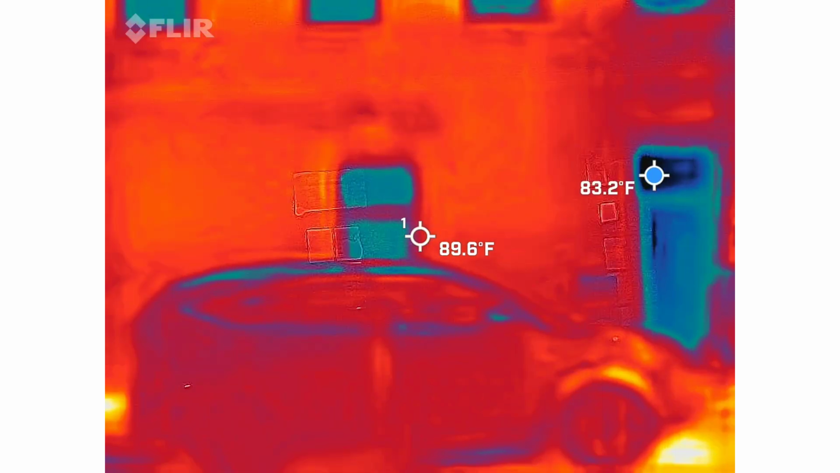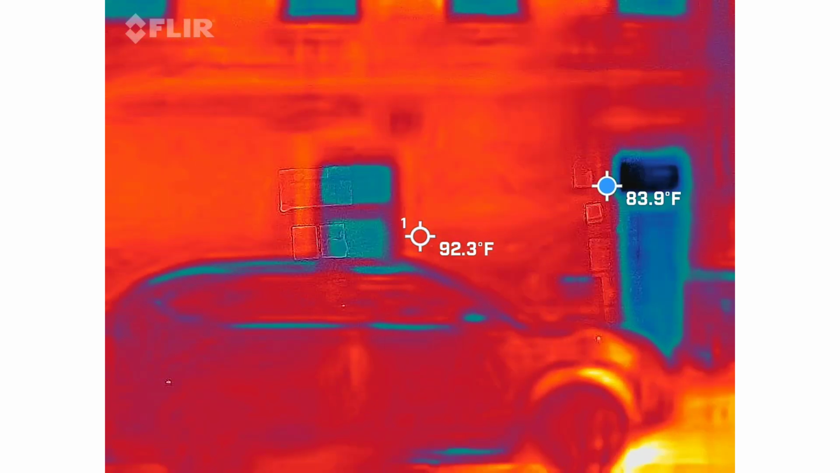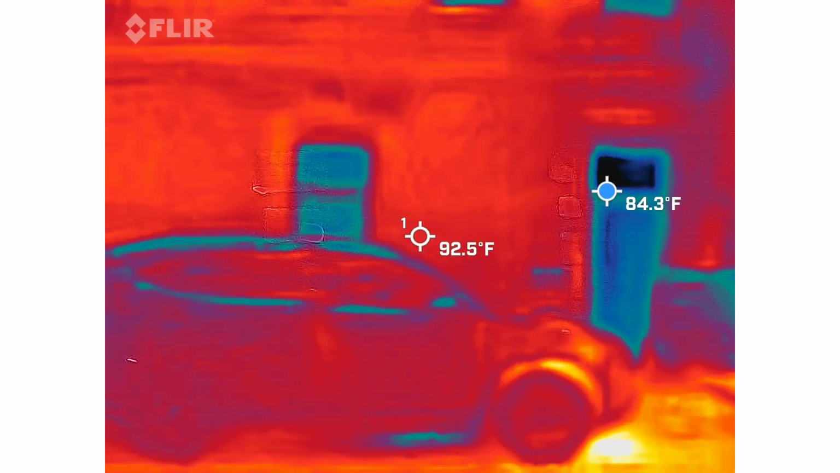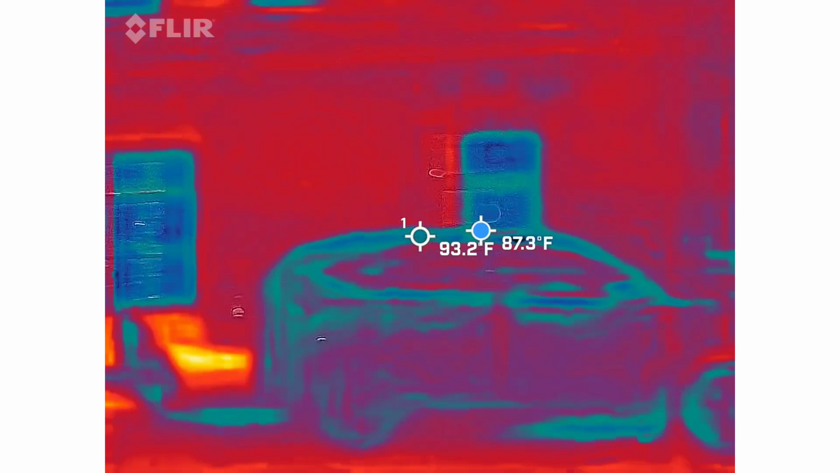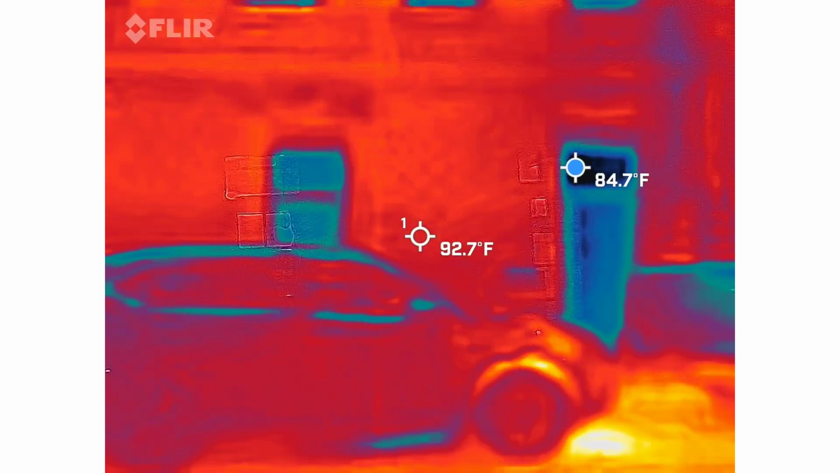Let's get the next crazy camera guy going. Look, that window's very cold. Yeah, because of the AC. Look at it. Glass is always colder. You can see it coming out that corner. That's so funny, where it's like pitch black.